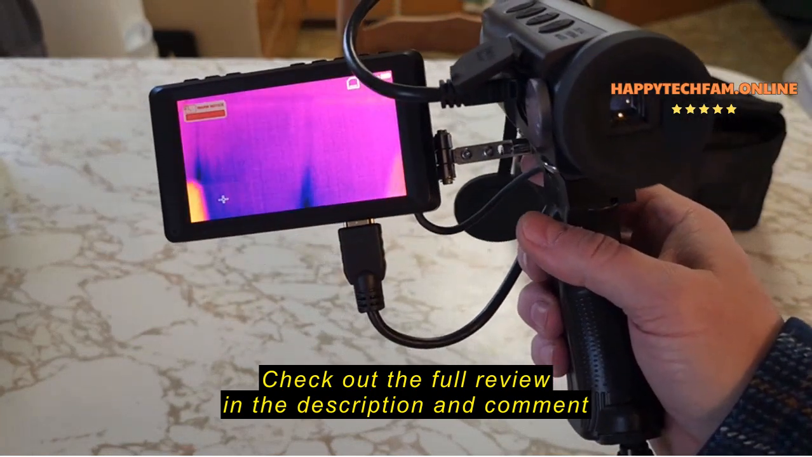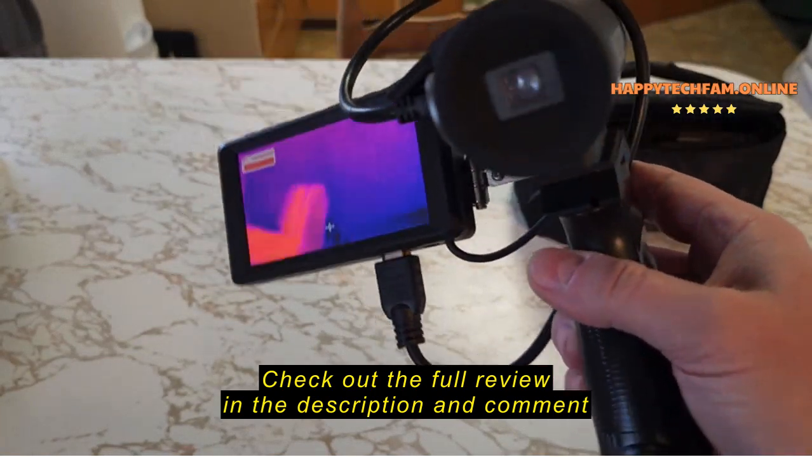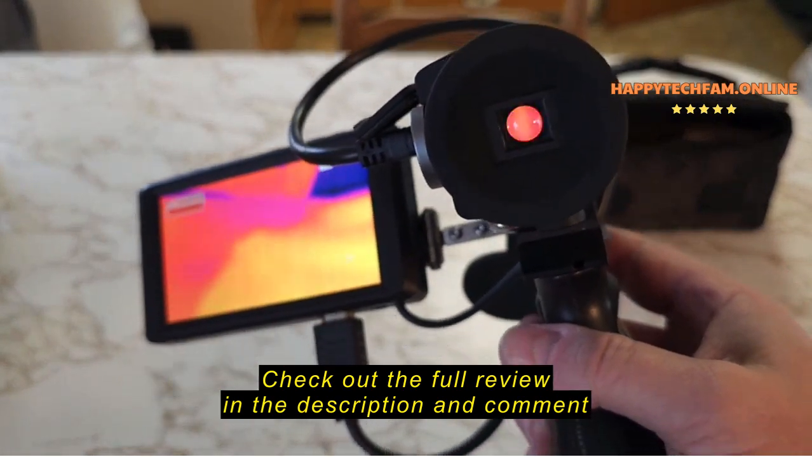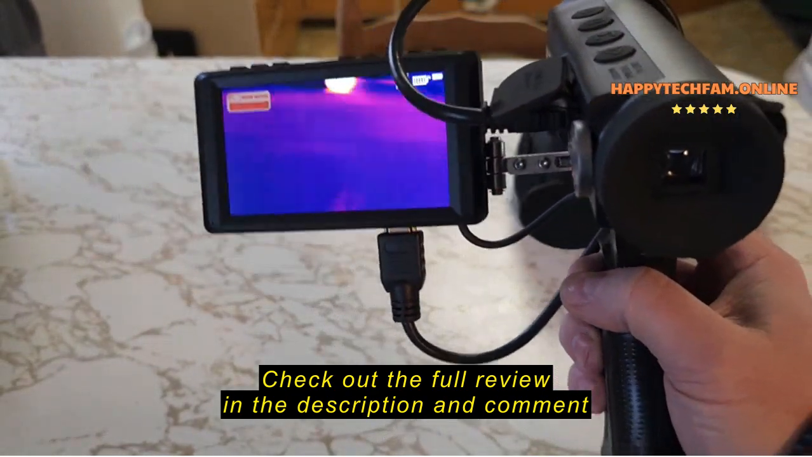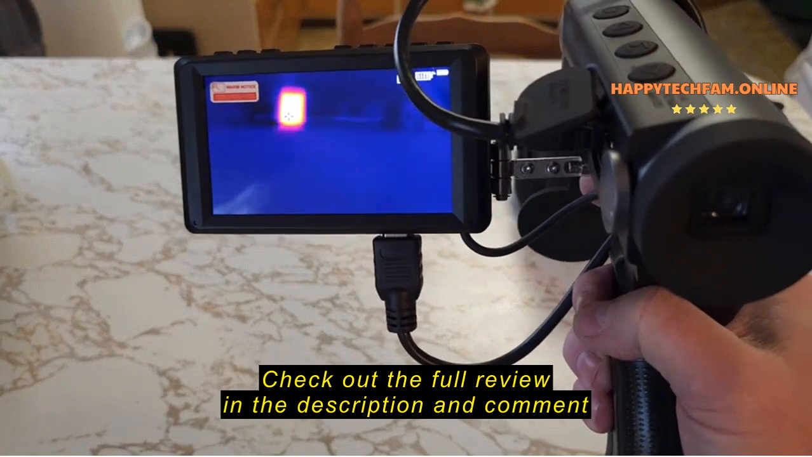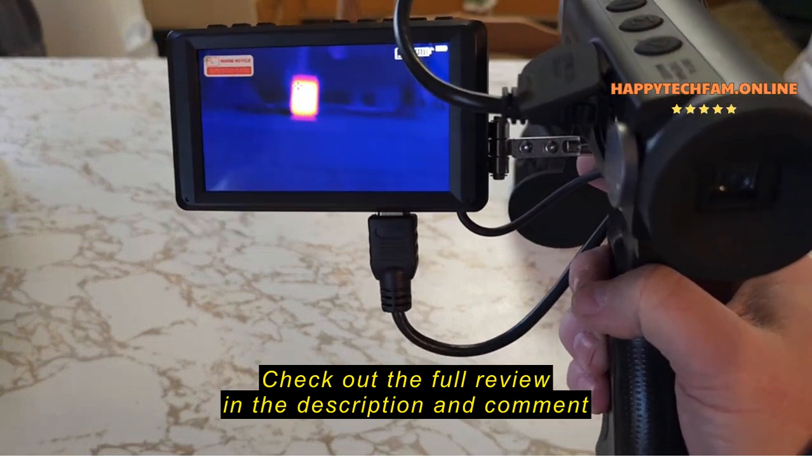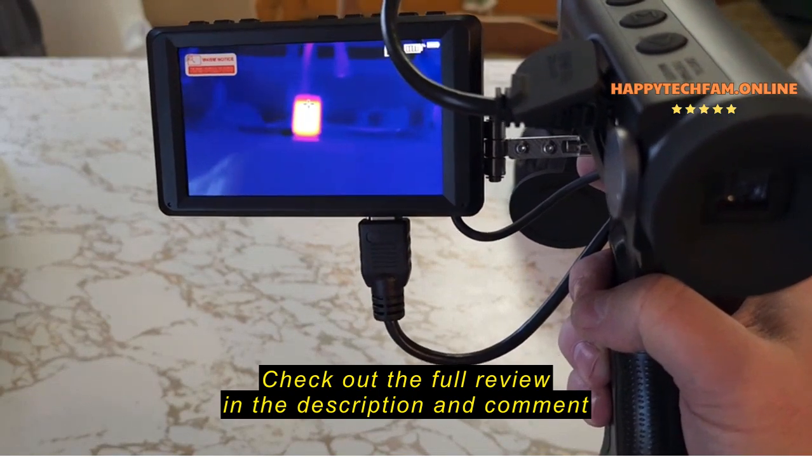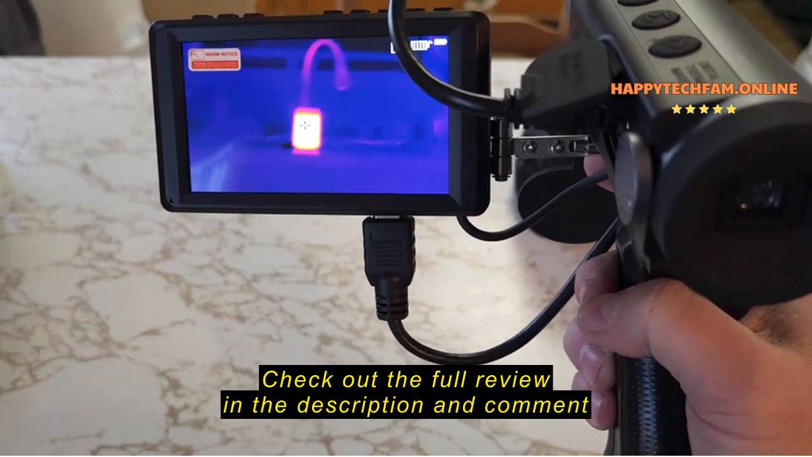And why this comes in handy is right now it would be impossible for you to see down the barrel of this scope monocular, so we use the external so you can see exactly what you would see through the monocular itself.